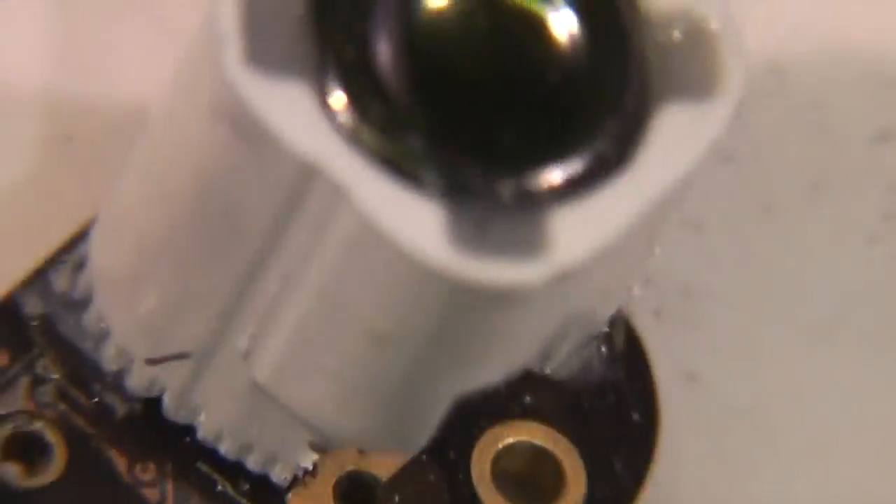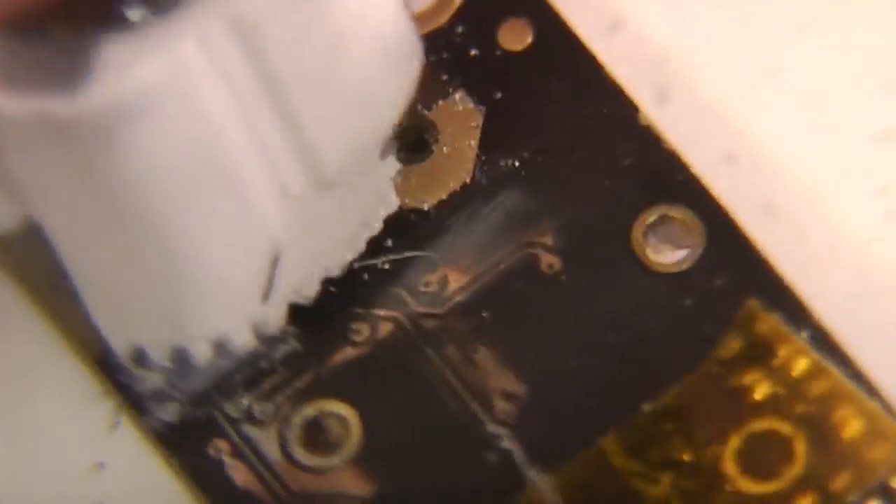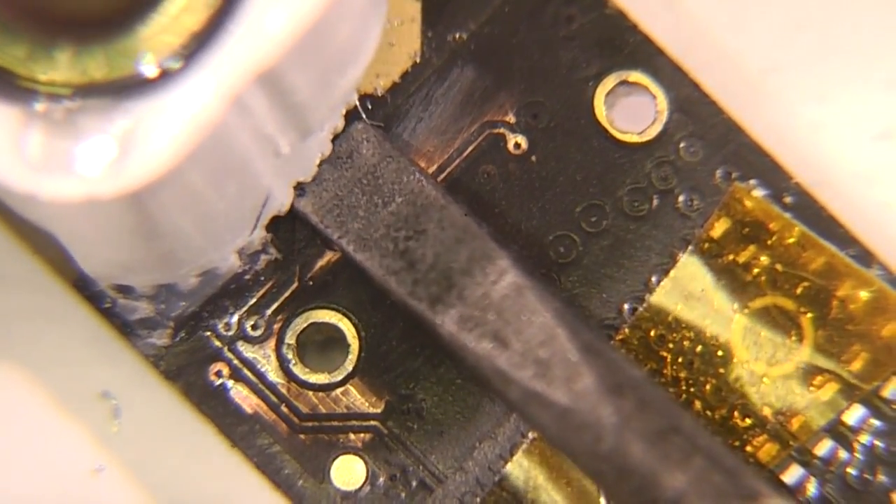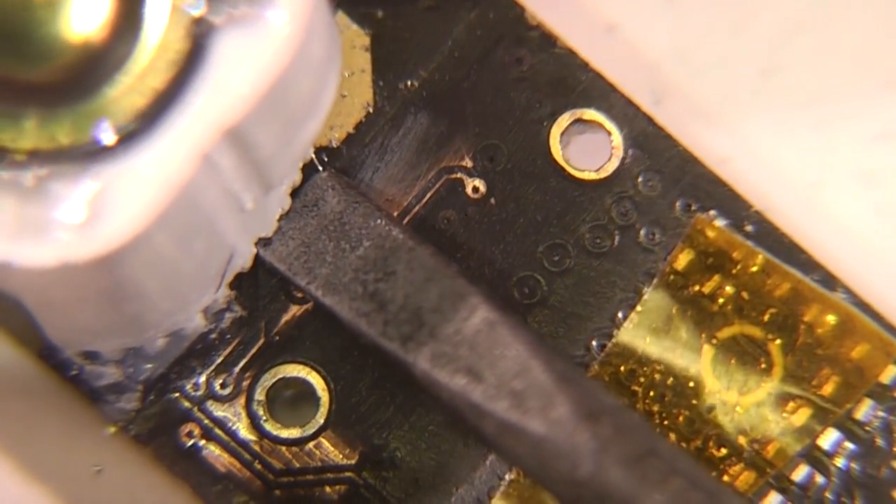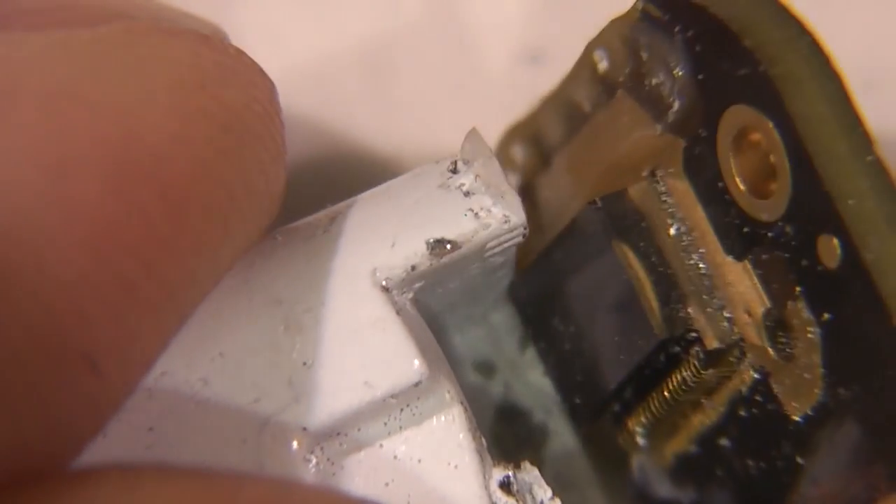Right, I can now see that there isn't any glue on the bond wires, so I'm just going to try and just crack this off. There we go.